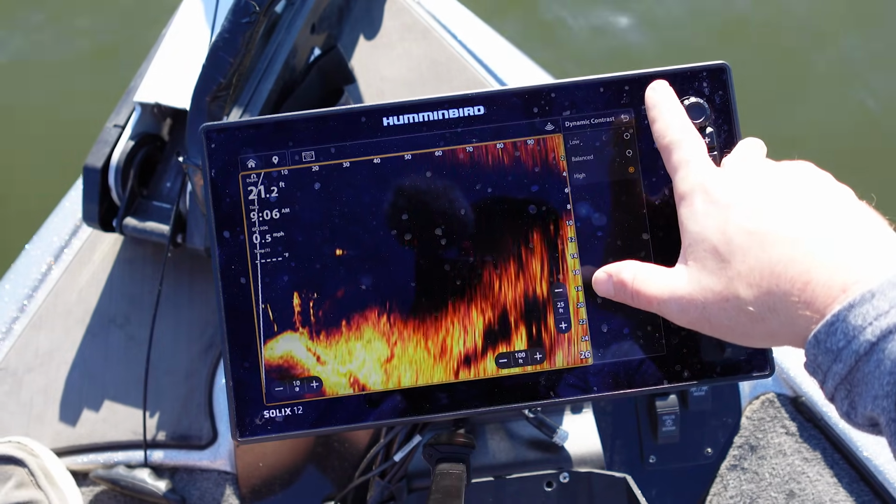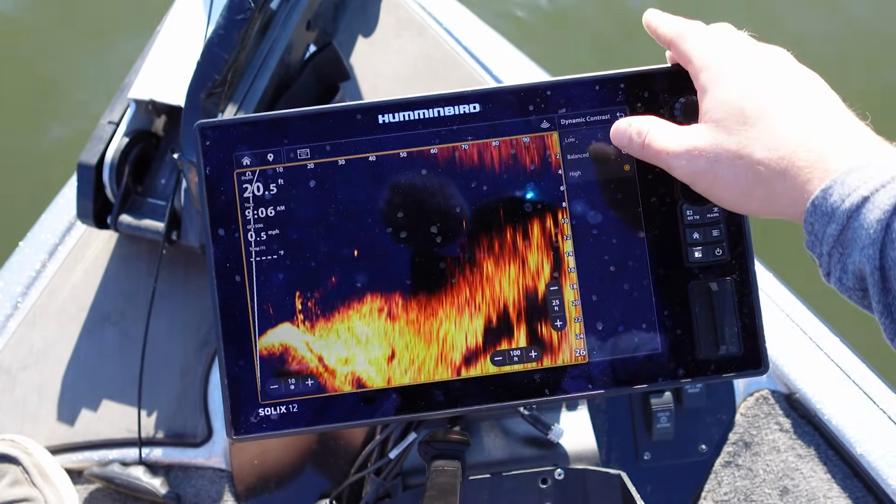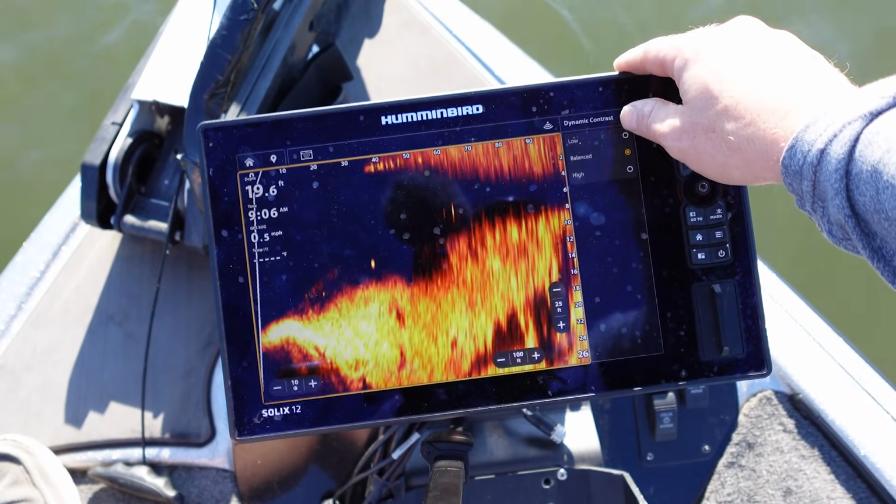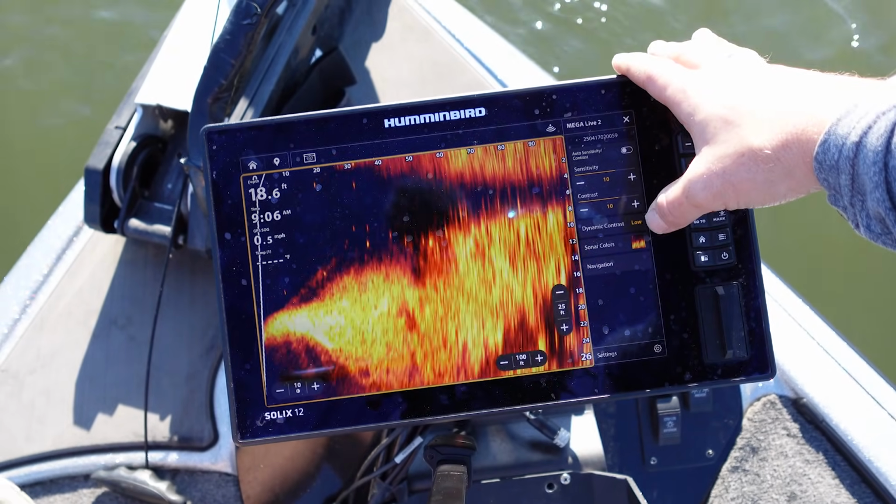And then high is what they recommend when you're in shallow water if you're picking up a lot of clutter. It's what I should have had it on when I was catching them on the chatterbait, but I didn't even mess with it at all. So low is what I'm going to leave it on. That way I can see my bait better.